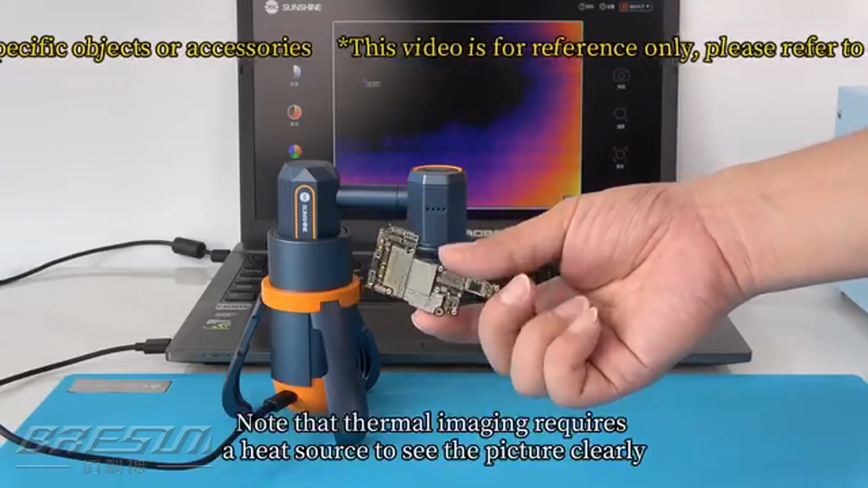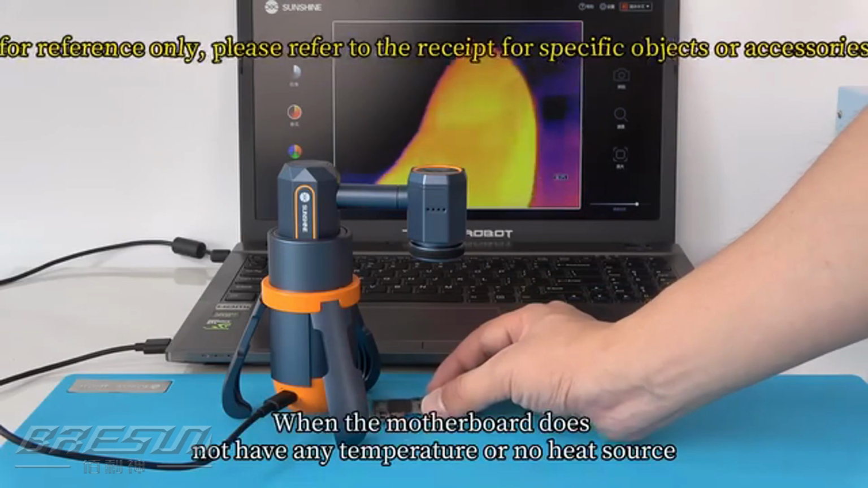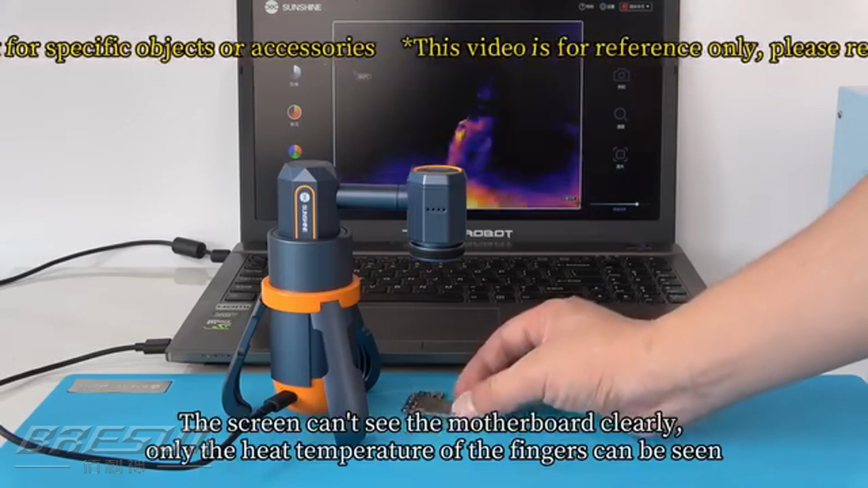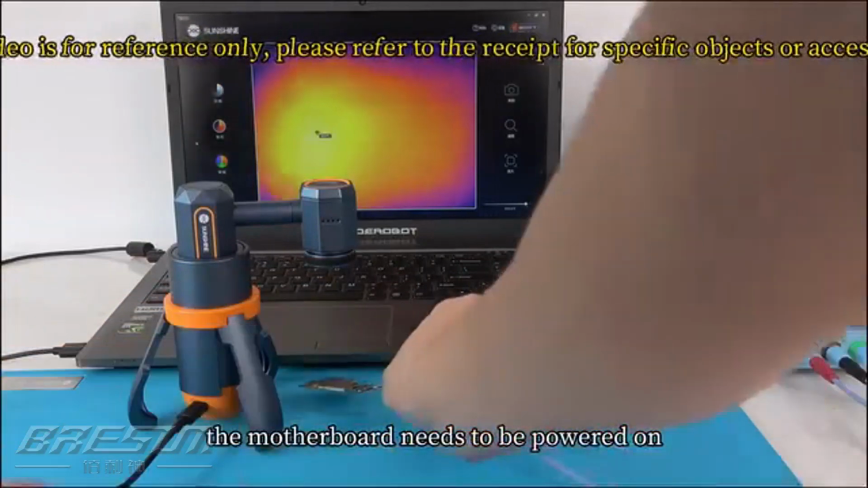Note that thermal imaging requires a heat source to see the picture clearly. When the motherboard does not have any temperature or no heat source, the screen can't see the motherboard clearly, only the heat temperature of the fingers can be seen. This is normal. To find the leakage and heat of the motherboard, it needs to be powered on.